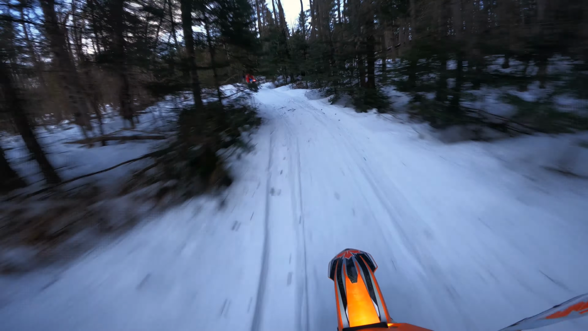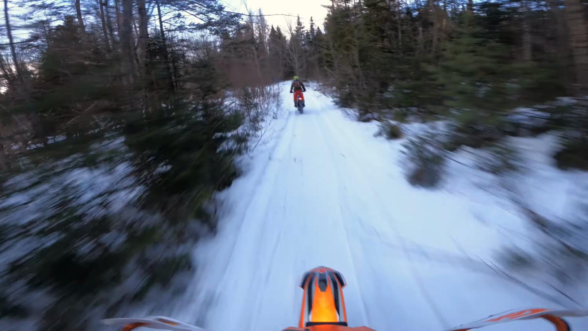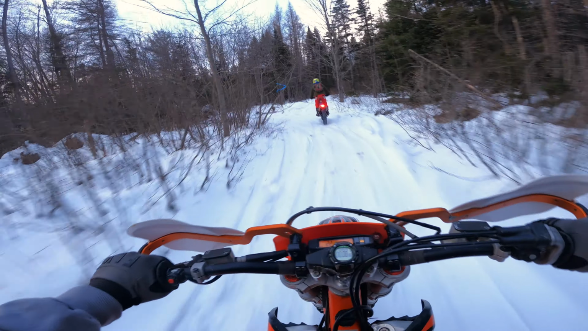Alright, so today it's Scott, Lance, and myself. We're out for a little rip, and right now we're just kind of burning some twilight, getting ready for the full-on dark to come.